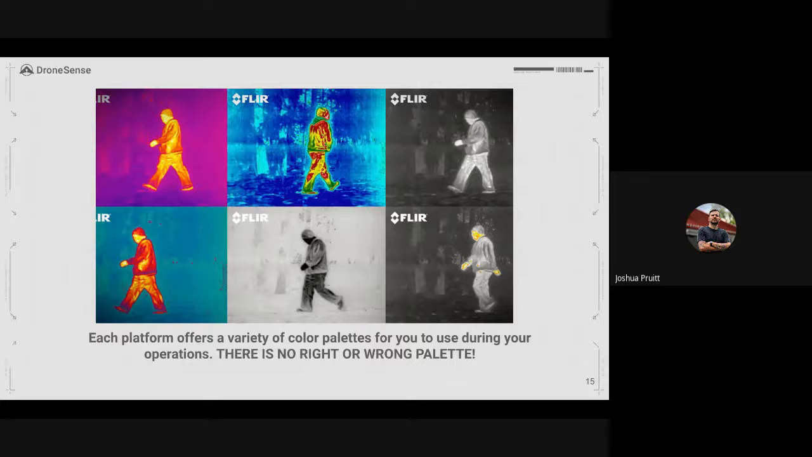I know we got some guys that have a ton of experience and some on here that aren't the most experienced when it comes to these kind of operations. What palettes are you having great success with? Again, no right or wrong answer here. Don't make me start calling names.